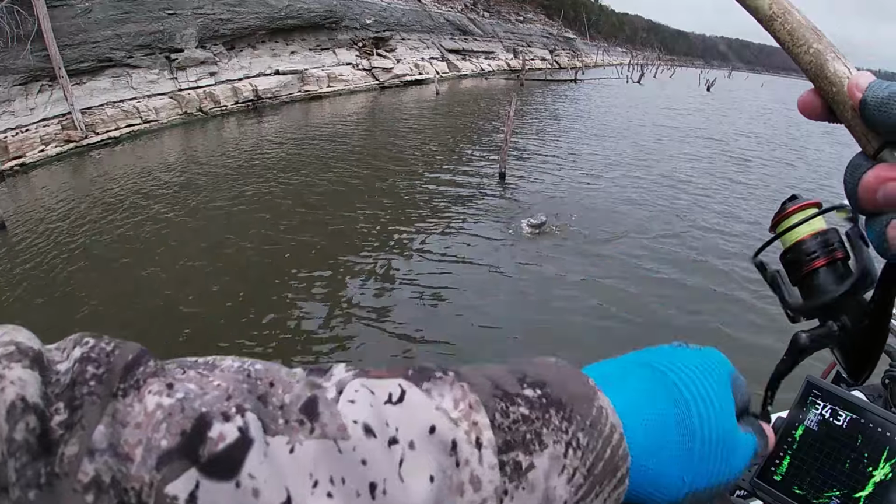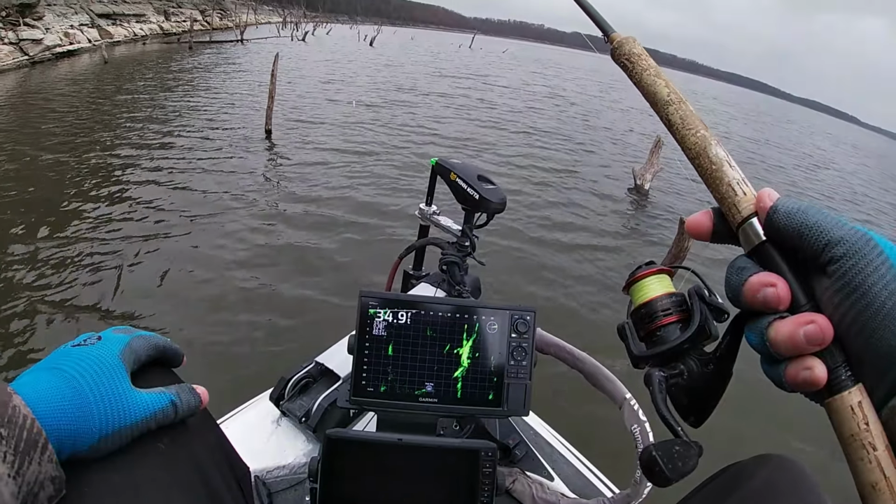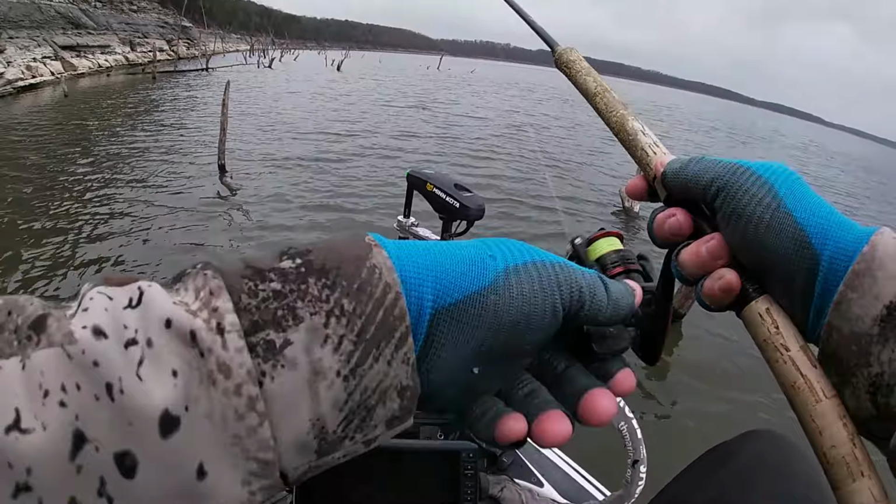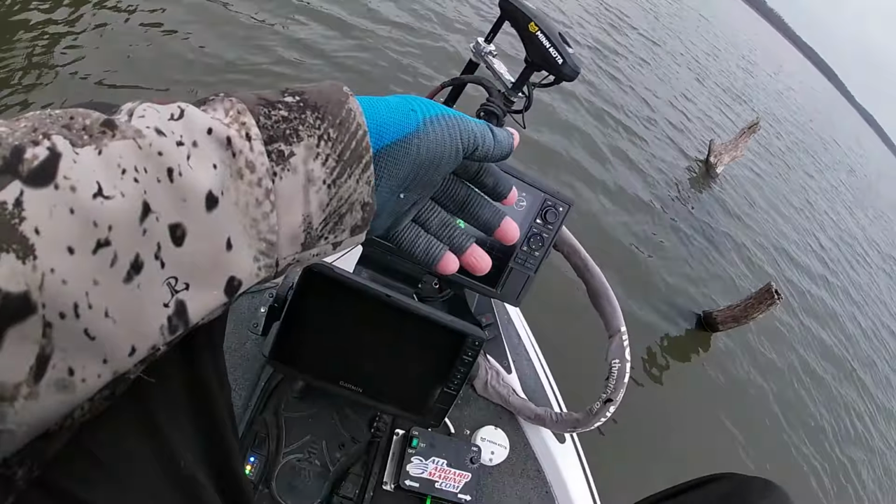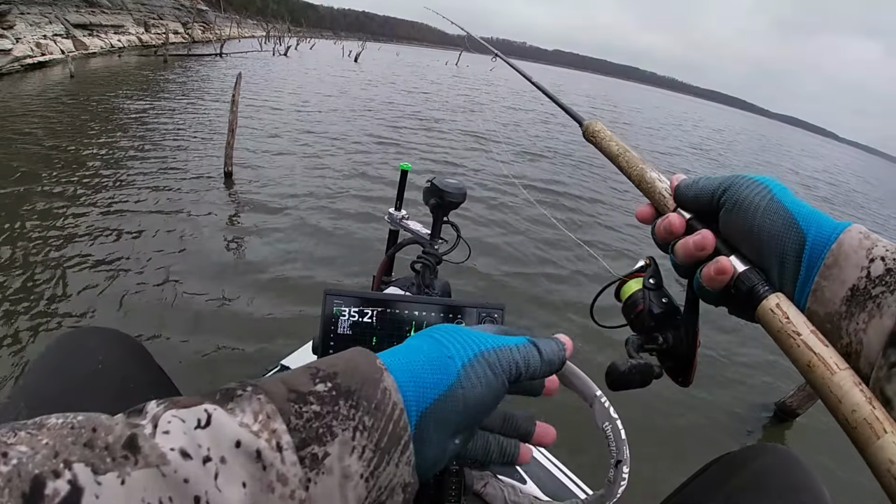That's another hog. God, he got off too. Well, that was another nice keeper that he just happened to come off, which happens sometimes. So we're just going to go in there again. That was the third time in. Had a couple following. Go in there. There's some more down there.